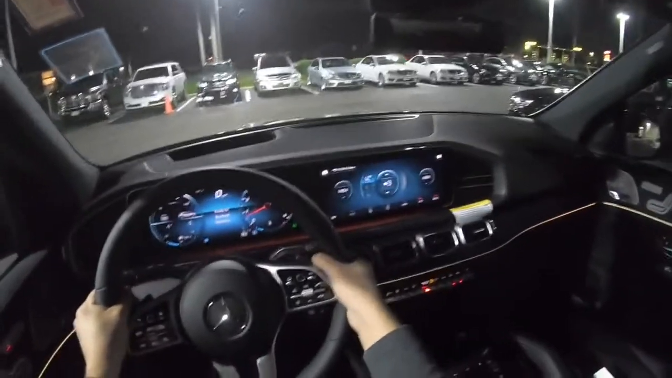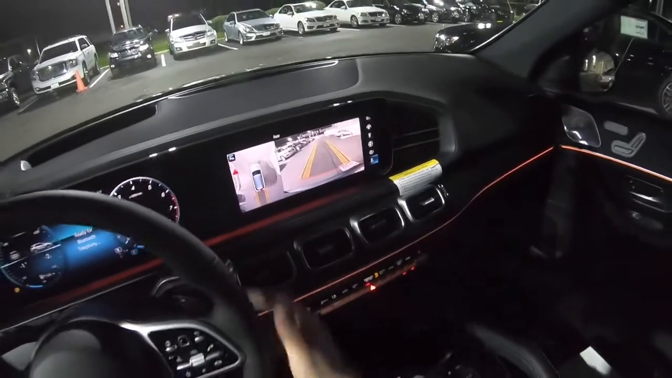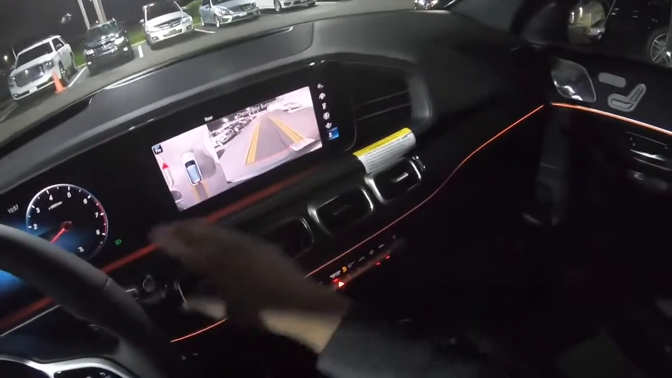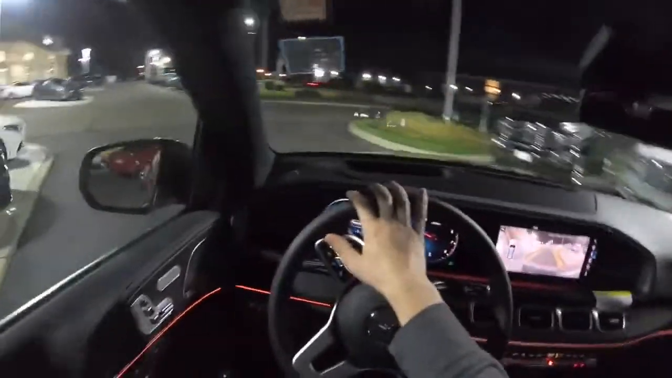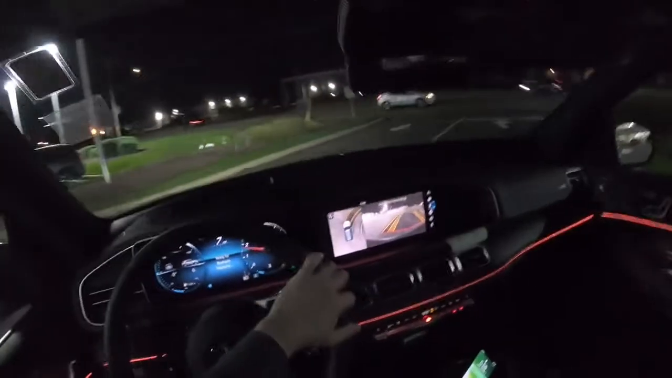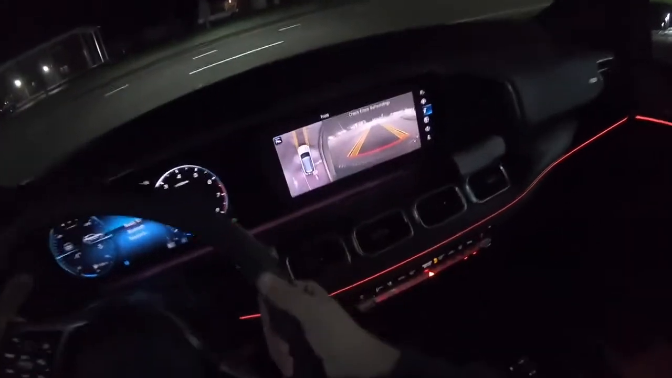Let me go ahead and put it in reverse, just to show you how the backup camera looks. And that was just the sensor, because the license plate is actually right there. It's almost covering the sensor, but the resolution of the backup camera is really nice. And this GLE actually has a 360 camera, so you'll have a front facing camera. There are going to be cameras right on the side.